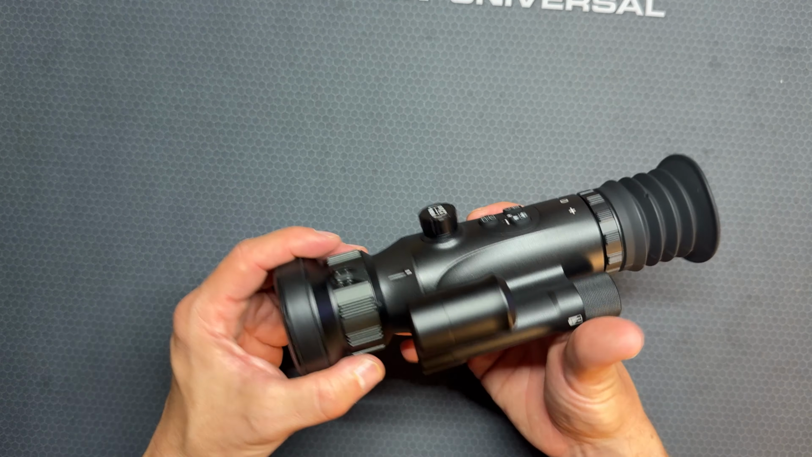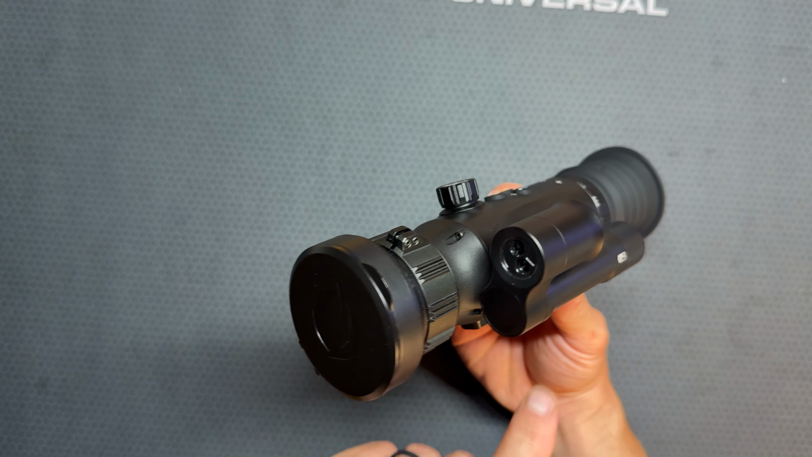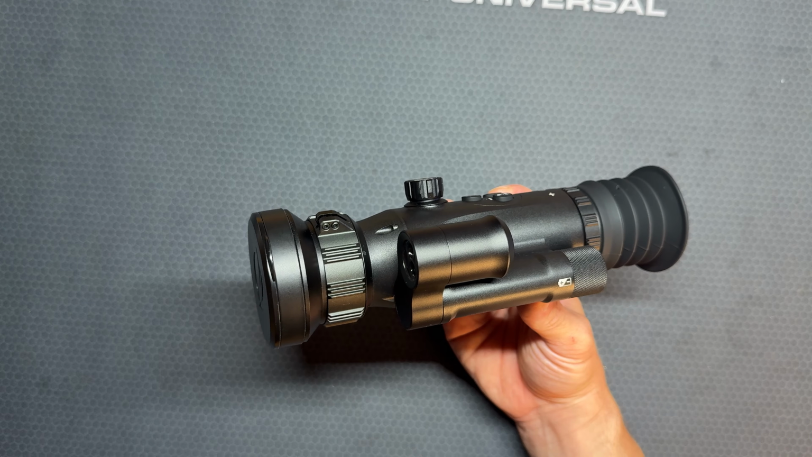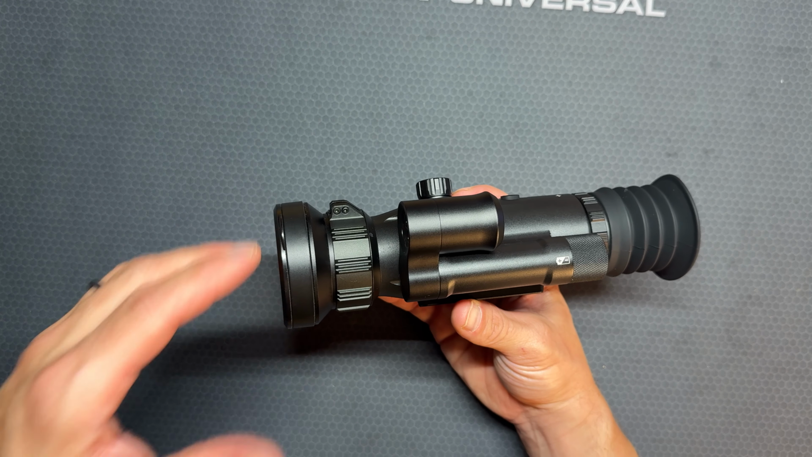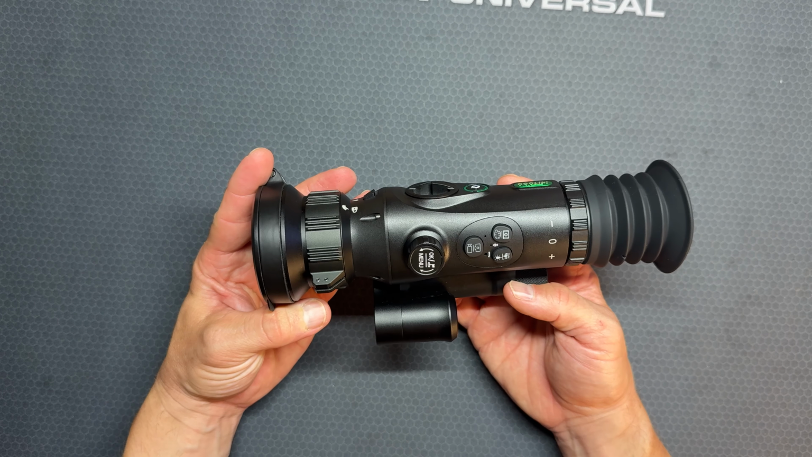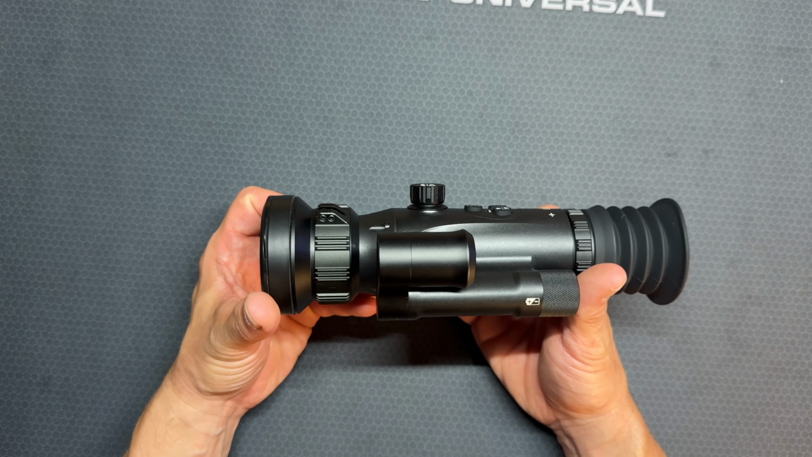So as I mentioned earlier, it does have a laser rangefinder as well as a ballistics calculator. The laser rangefinder says that it goes out from 5.5 yards to 1,300 yards. When we take this guy to the range, we'll definitely test that to see how the laser rangefinder does.